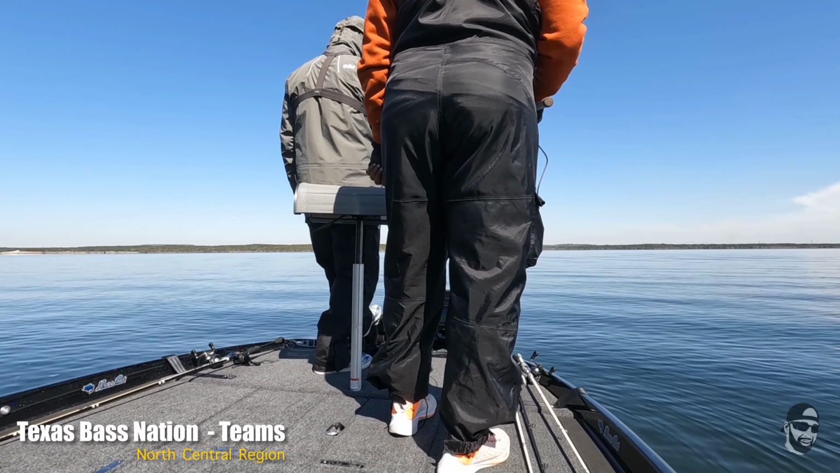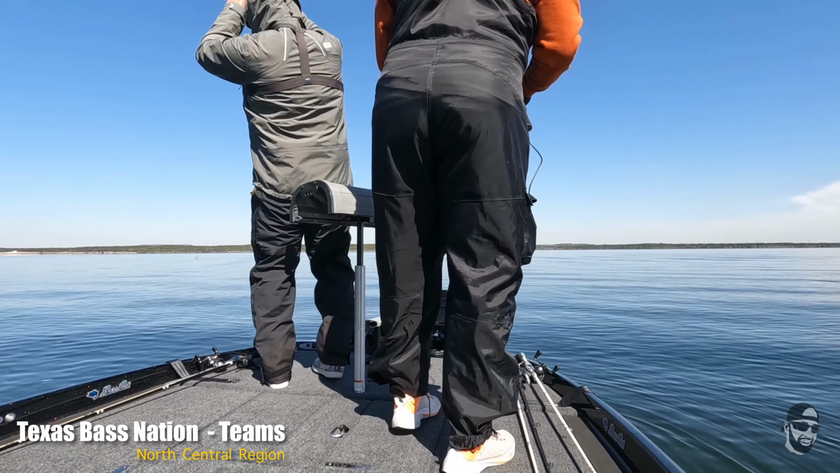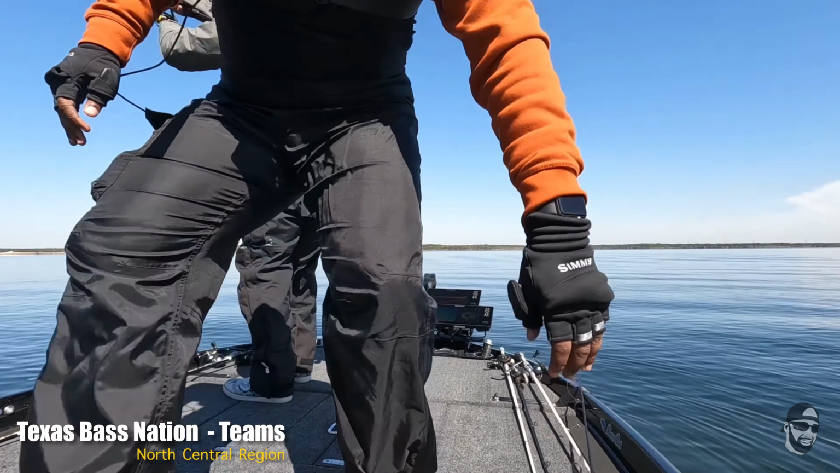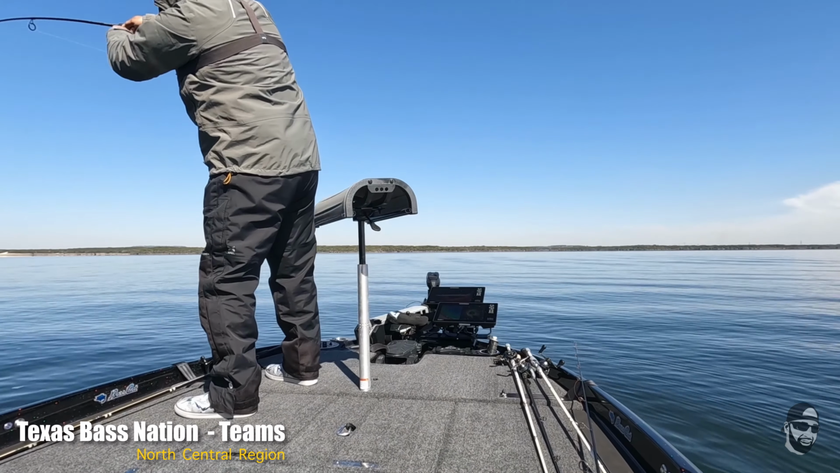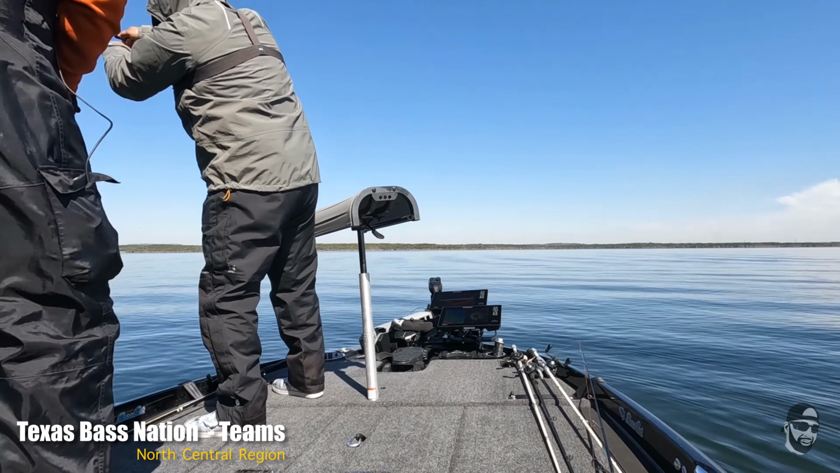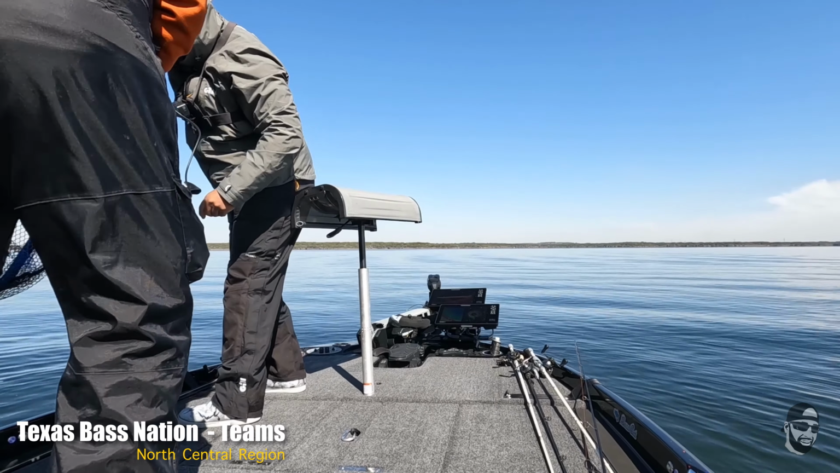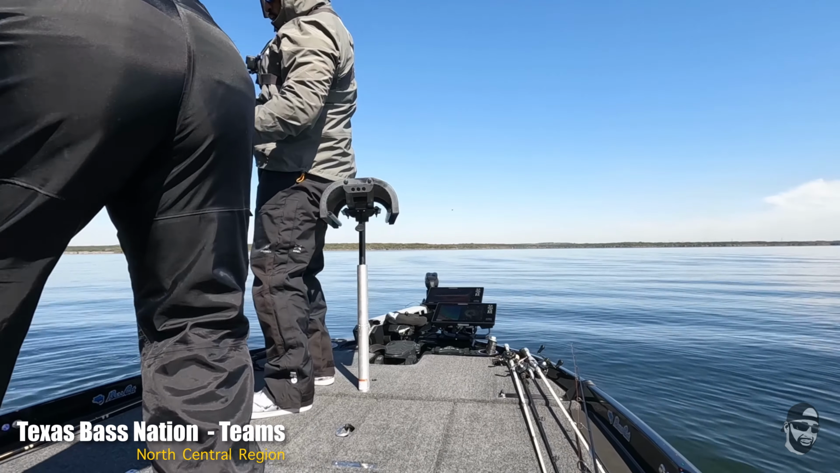So here we are in the team event. I'm doing a little bit of scoping, or should I say mega living. Up at the front of my boat, I got Jordan up there, he's seeing what's going on. I actually located some fish down here pretty deep. So we're trying to get this guy to the boat.